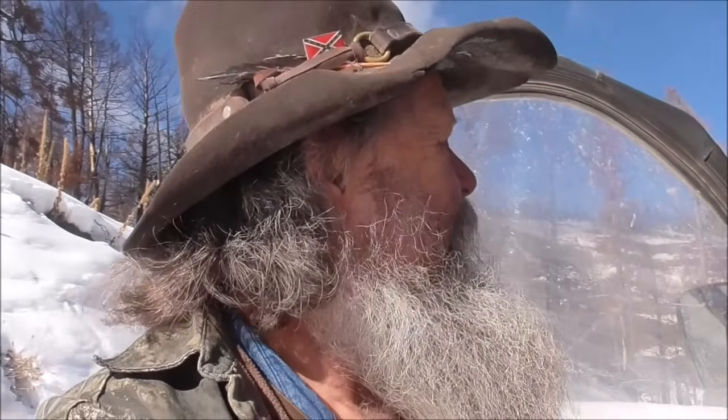The good news is I have more than one battery. Well, anyway. Figured I'd stop here and glass these ridges a couple of times.